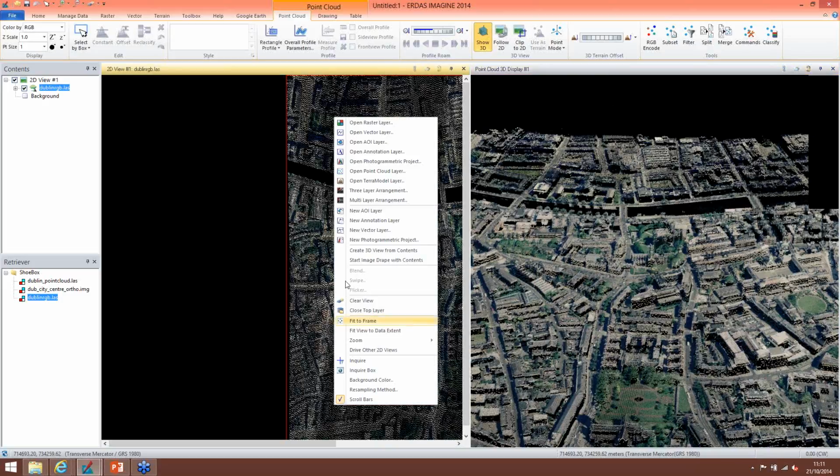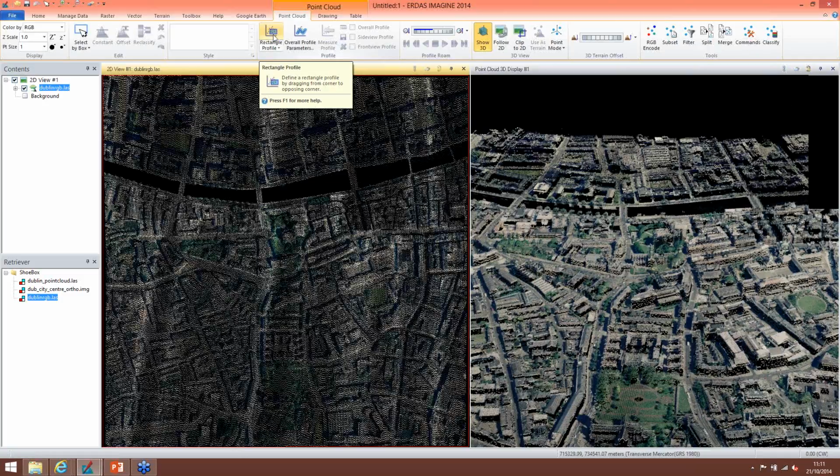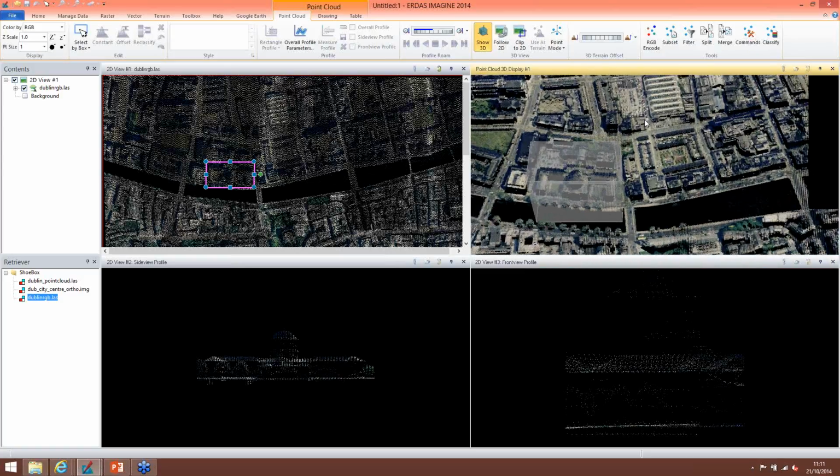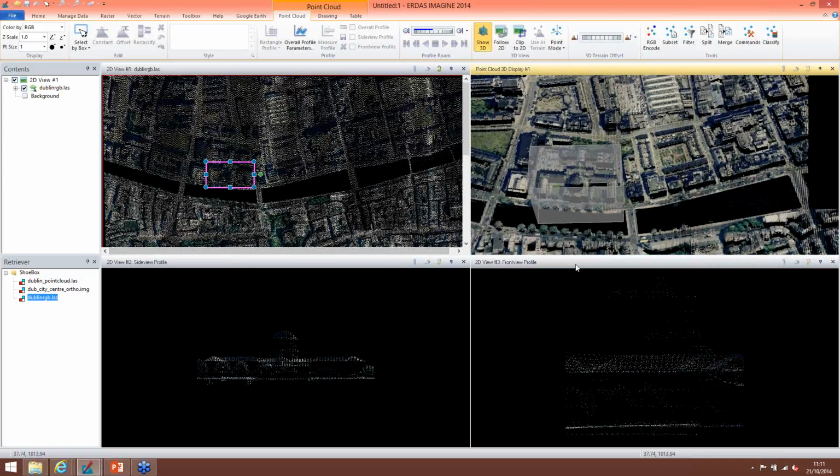Here we can take some measurements. We'll draw a rectangular profile around the forecourts. That should split the screen into several views. Up here we have our 3D view. You can see the bounding box that we drew. Here we have a front view profile and a side view profile of this bounding box. We can increase the point size to see it a bit better.